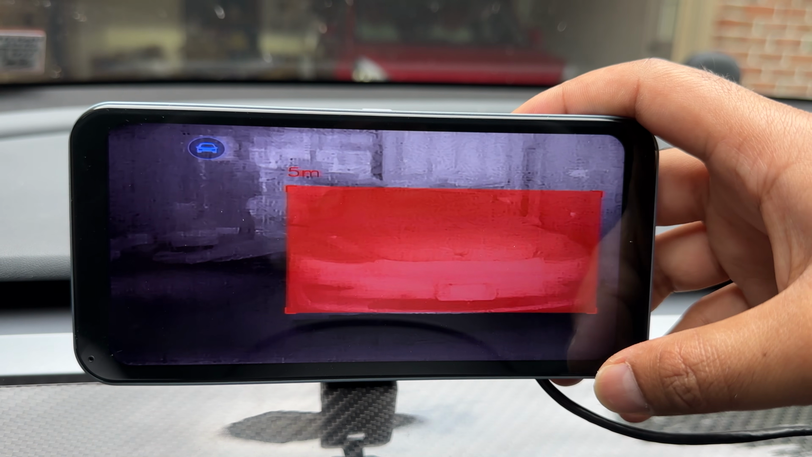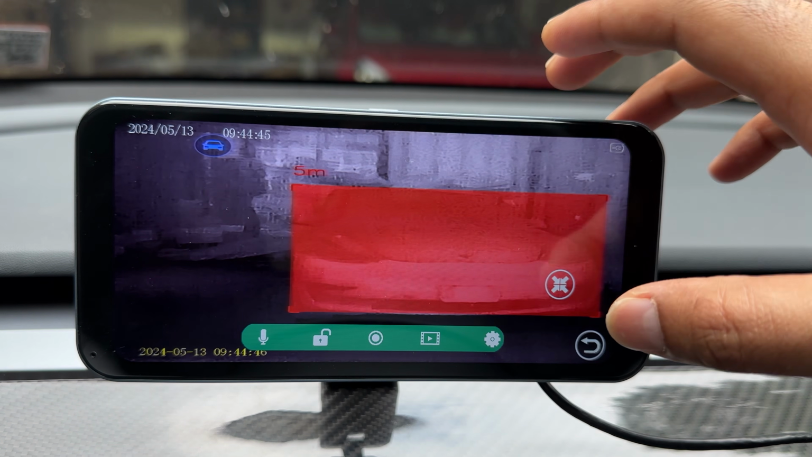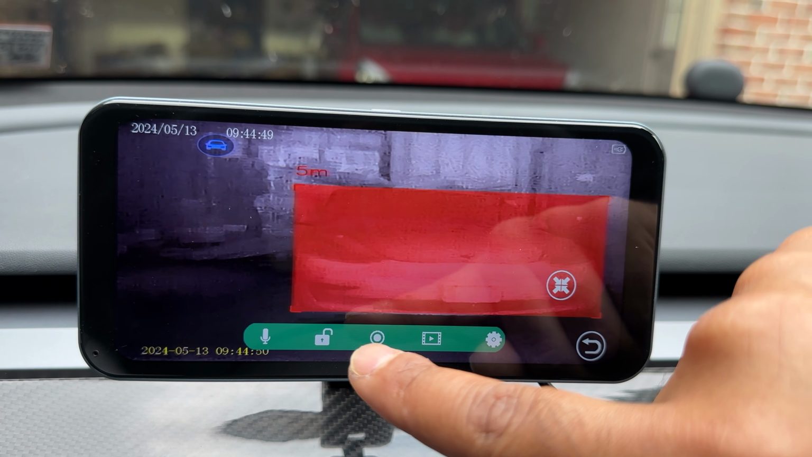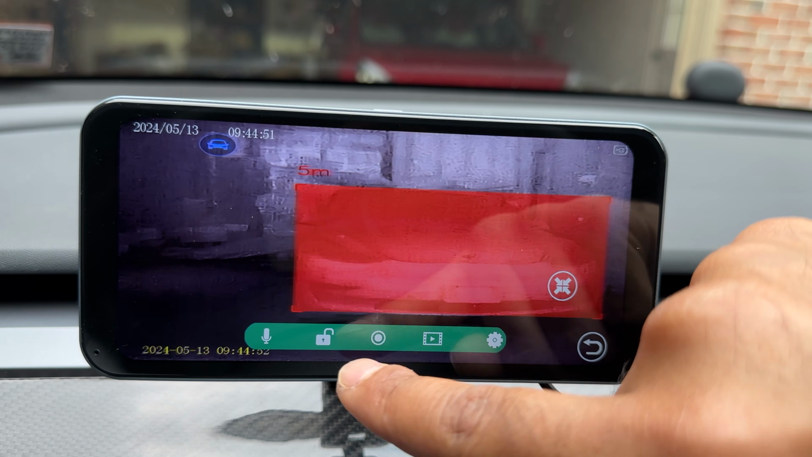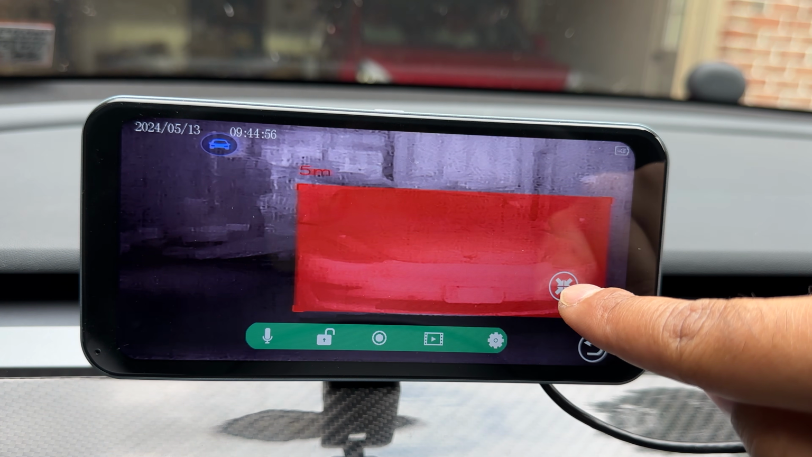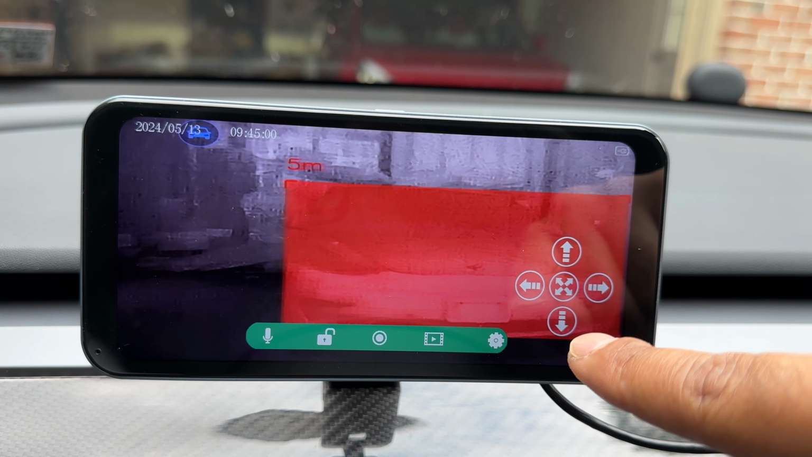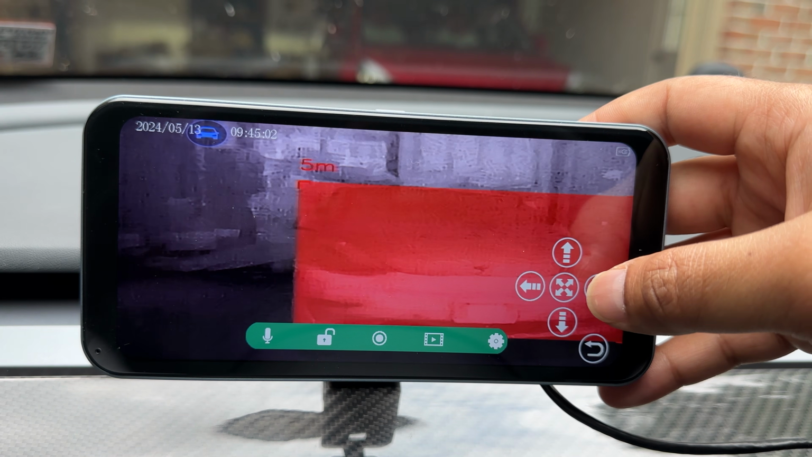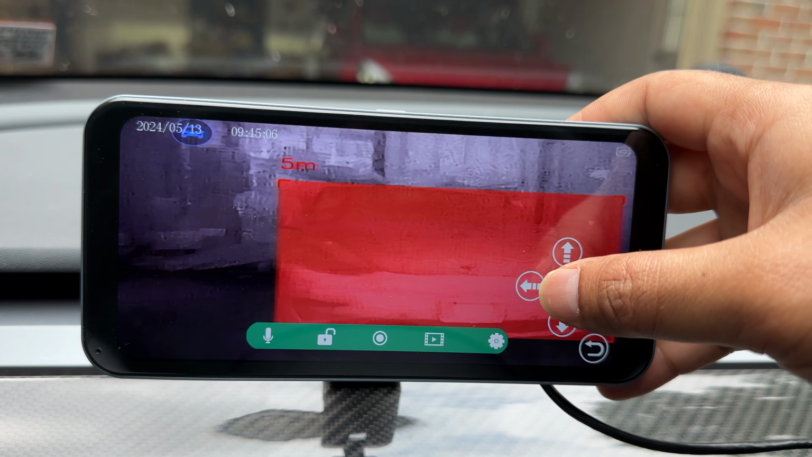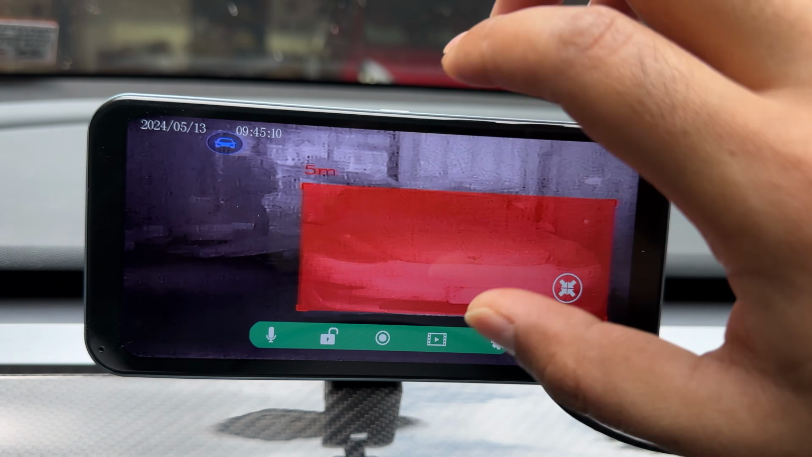So they do have a couple of settings. Because this is a touch screen, you just swipe on the corner here. The setting menu pops up. It is continuously recording. It is for the loop recording as well as for the time-lapse recording. So I'm going to stop this here so I can change the setting. One thing you can do is zoom in or out. So right here, I can zoom into that and I can slide it so I can see it a little bit better, like what this is. Or zoom out to get the big wide view there.